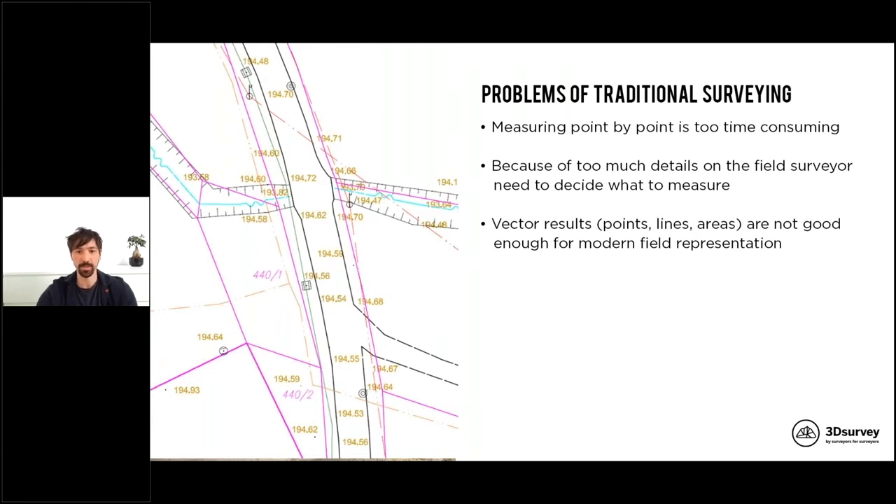Sometimes you need to go around the building, measure a manhole or maybe a power line cable or the entry of a house from the back side. If you don't have a GPS signal, you need to move with the total station. It takes time, and then sometimes you forget to measure something. So these are all realistic problems which can come with traditional surveying.